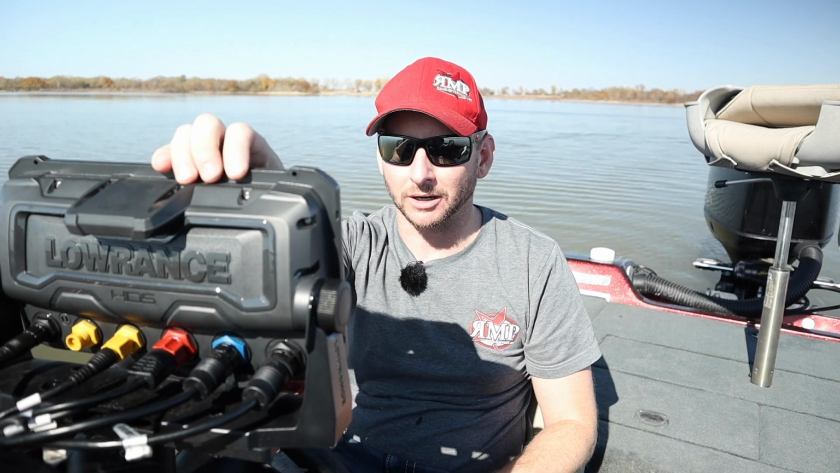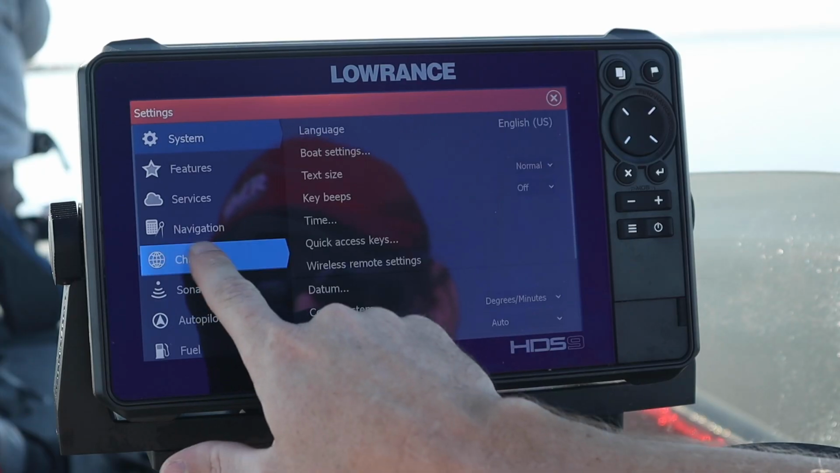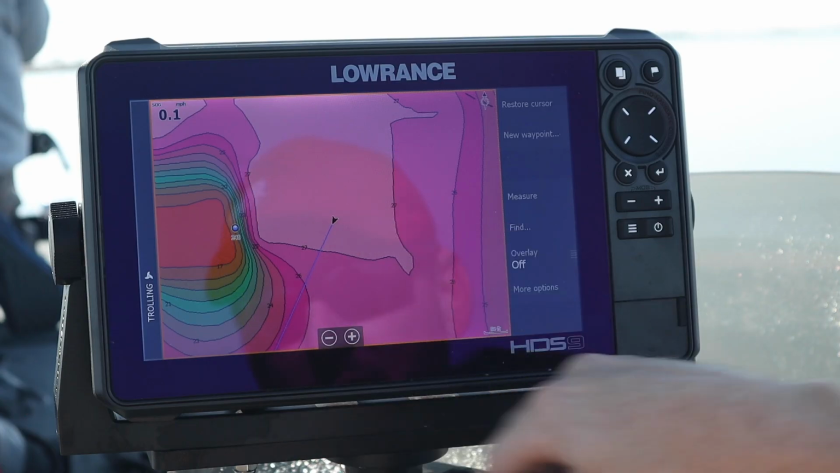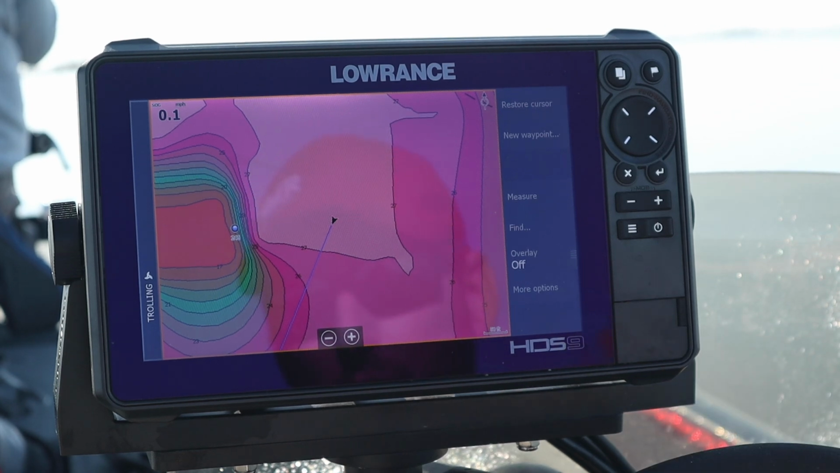I'm going to go here to our settings. I'm going to go to chart. I'm going to go heading extension. Make sure it's heading extension, not course extension. And you can see this blue line that comes right out of the bow of the boat. Now, the interesting thing is, whenever the boat rotates around, I can see when I'm perfectly aimed at that waypoint. So obviously the boat's slowly rotating away from that. So what we're going to do is actually fire the engine up and rotate towards that so we can be most efficient with our cast.